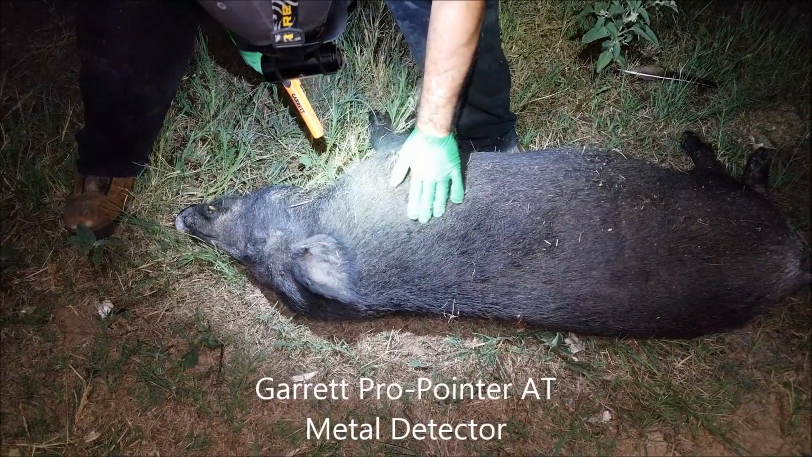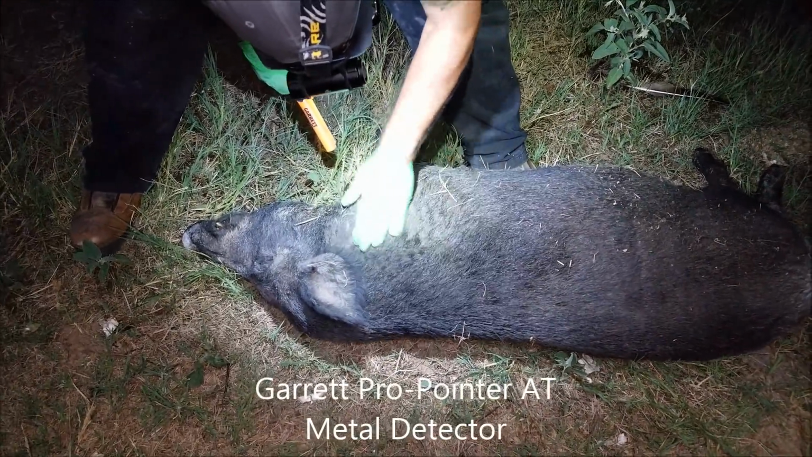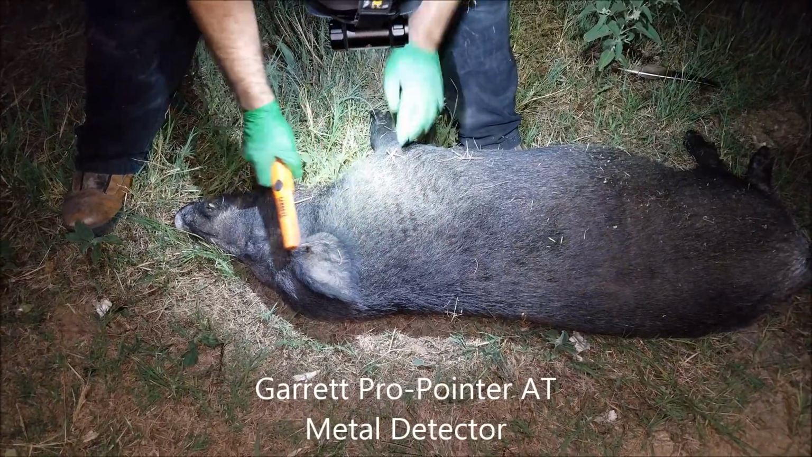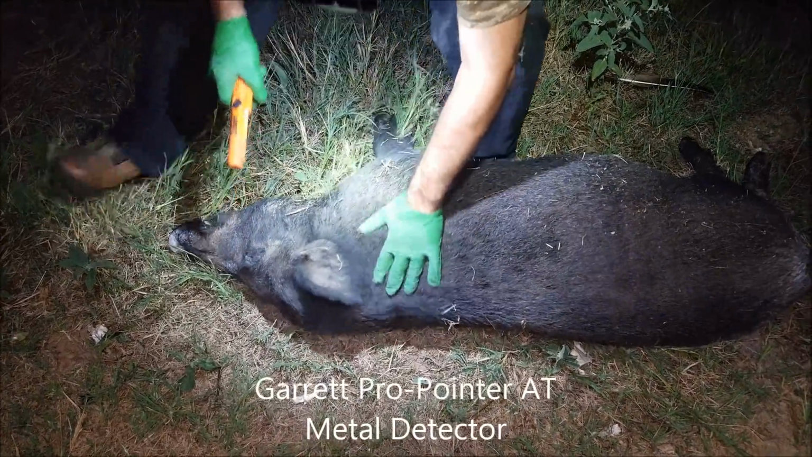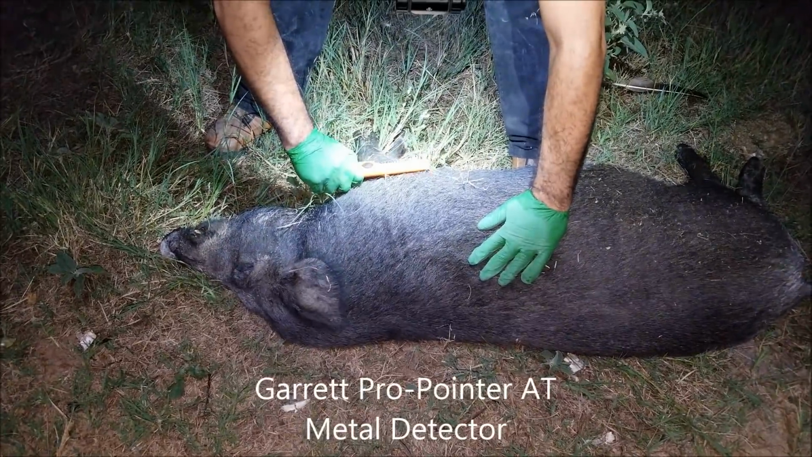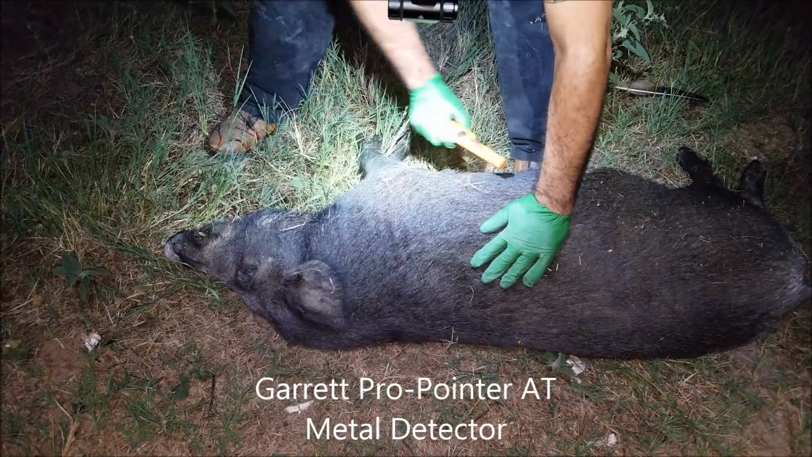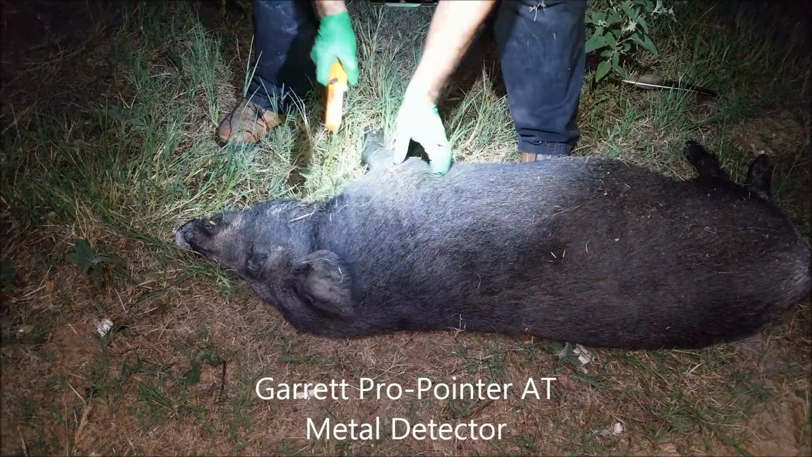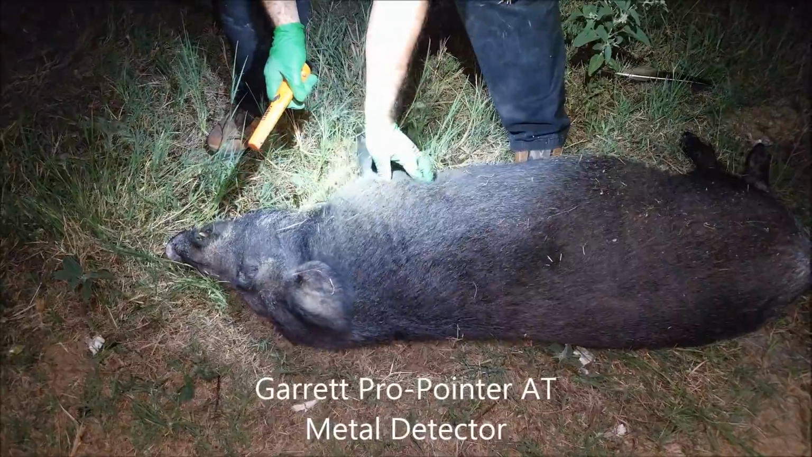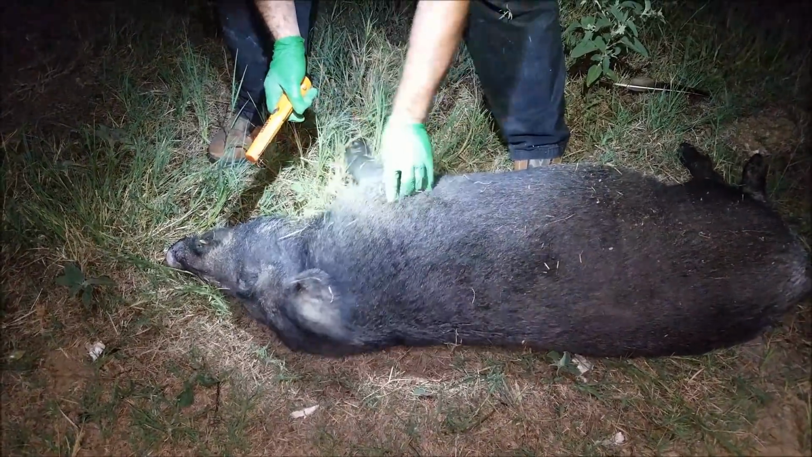There's an obvious abnormality here with a lump, hard lump. Right there. And lower on the arm. So something in there. Gelatinous. You can't feel a lump or anything hard.